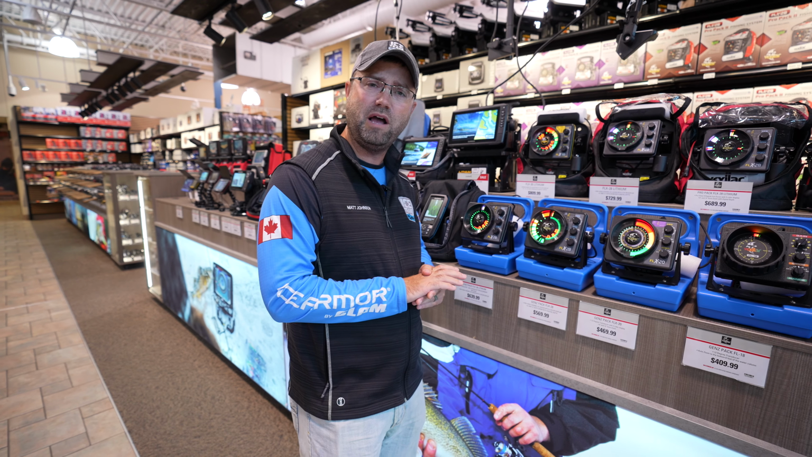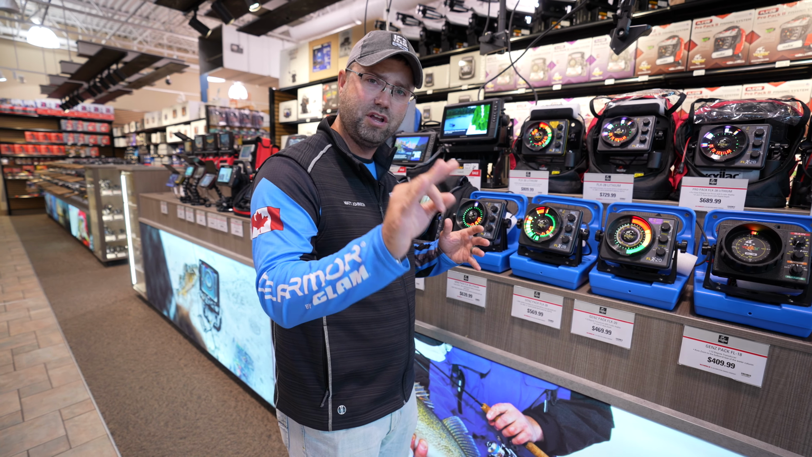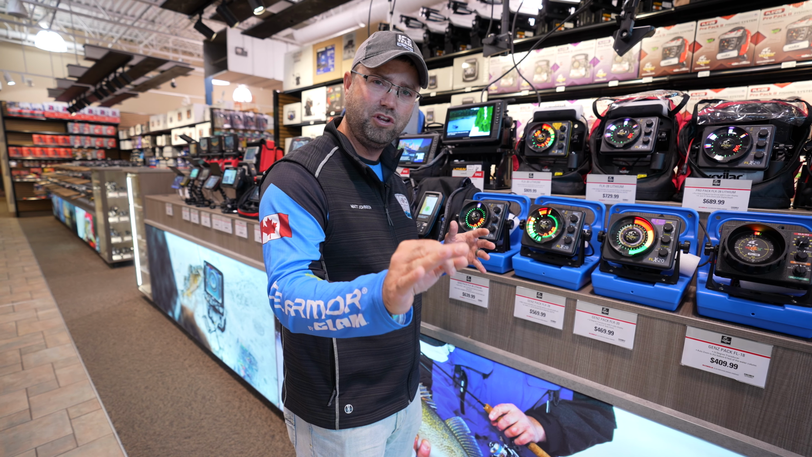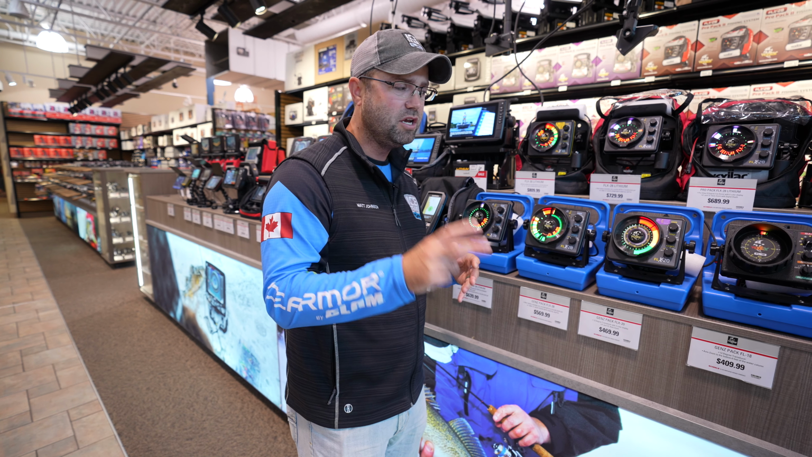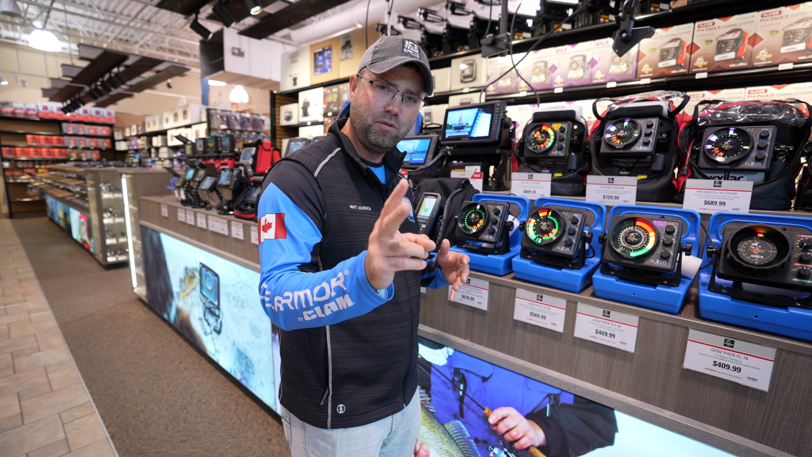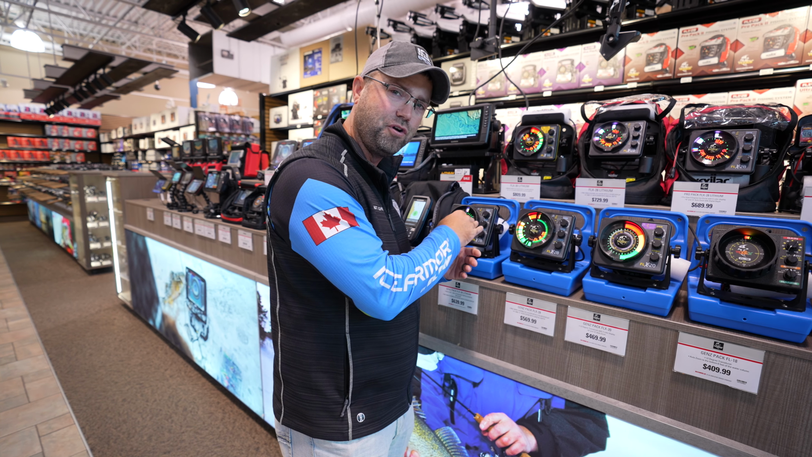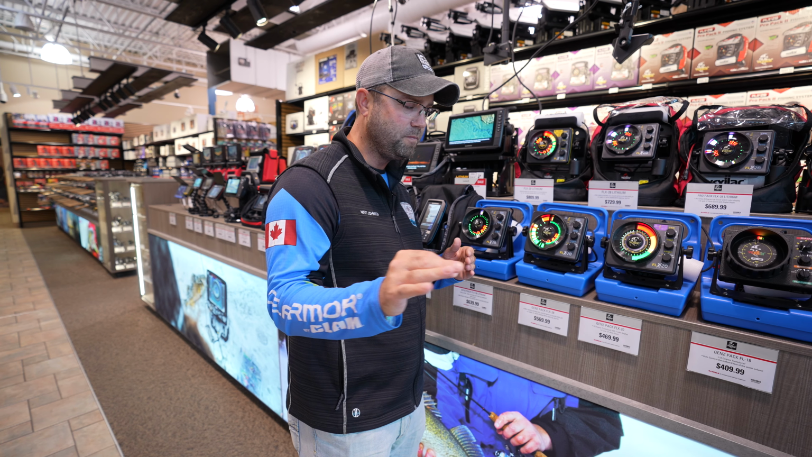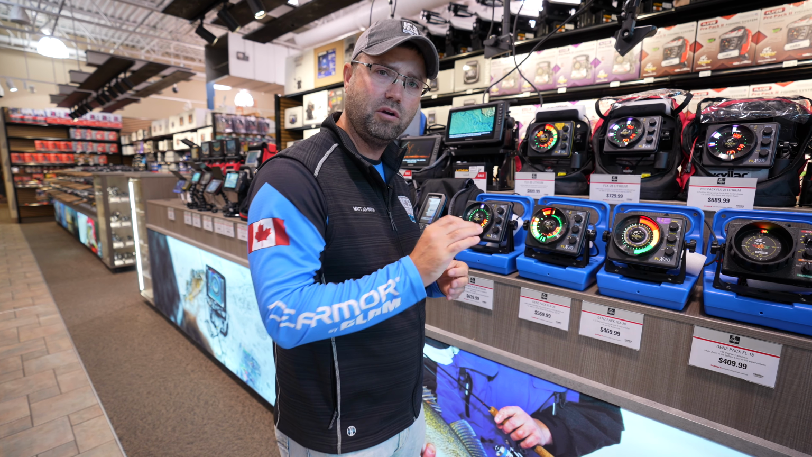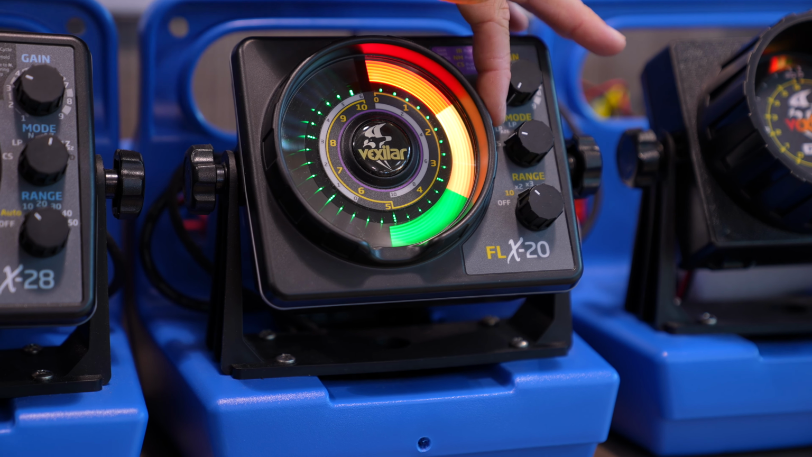And now, what is color palette 2 exactly? For starters, all these Vexilar units are 3-color flashers, except for some of the units like a 28 and a 30. You have multiple colors. Color palette 2 is available on the 20, the 28, and the 30. And I'm going to talk about how each one is applicable for you. So for starters, what is color palette 2? Color palette 2, what it does here, and it's the easiest for me to show you on this FLX-20.